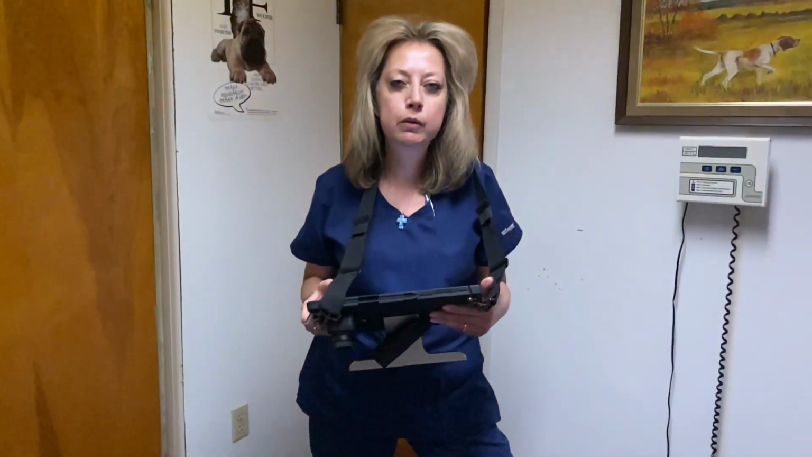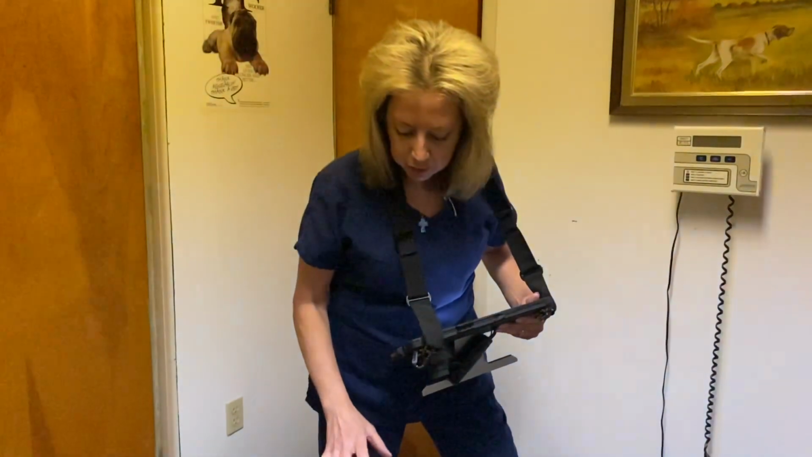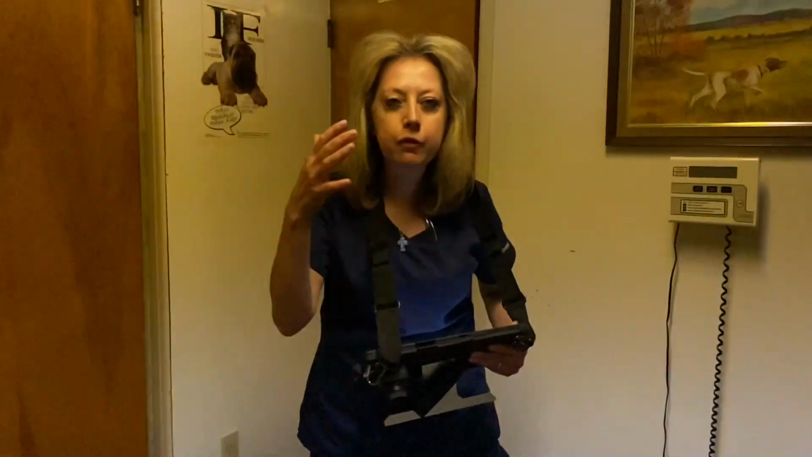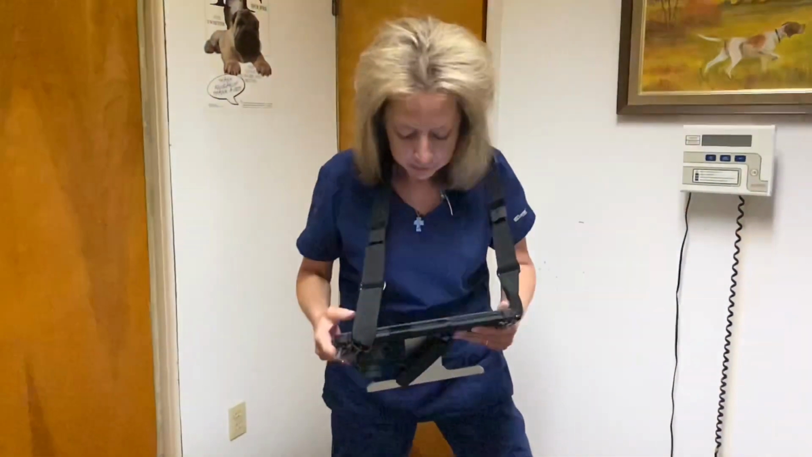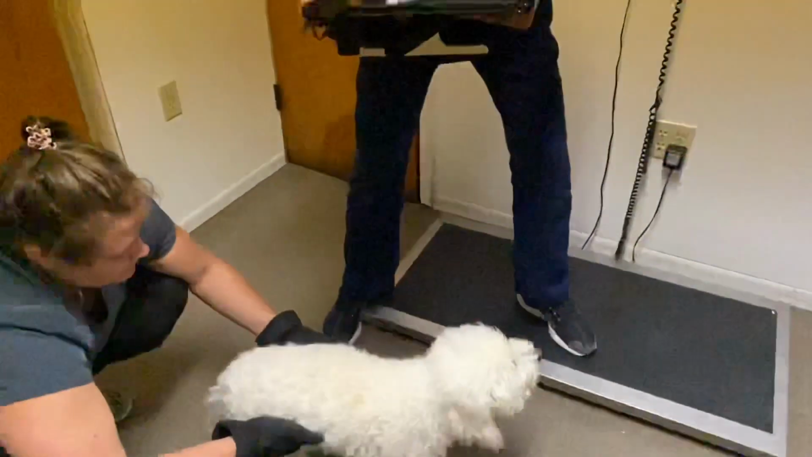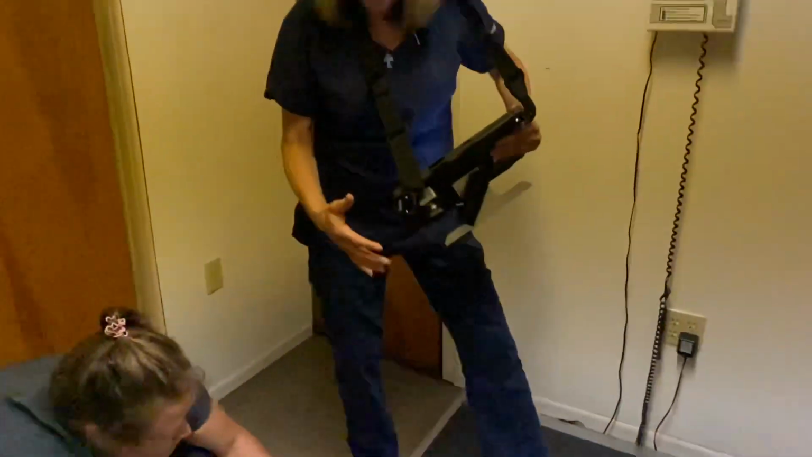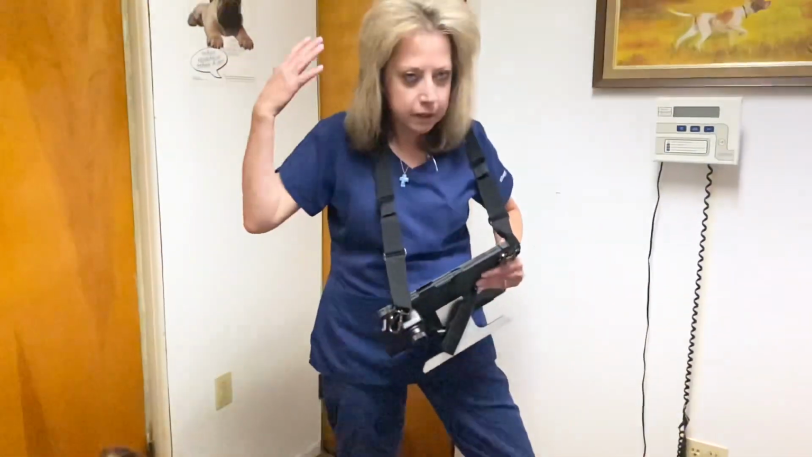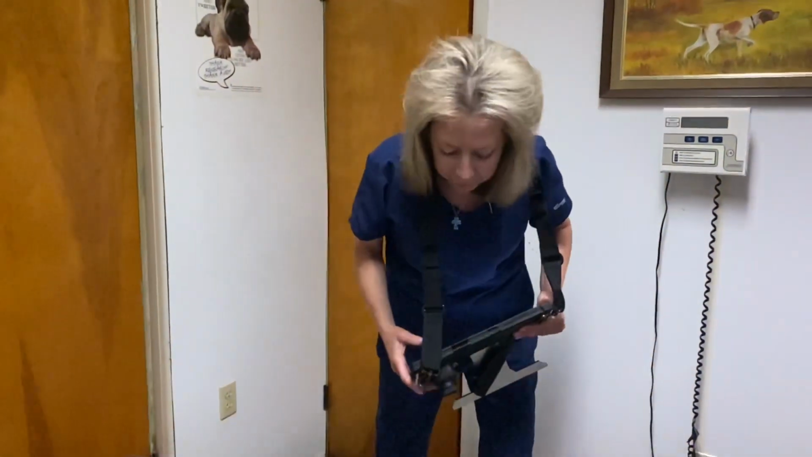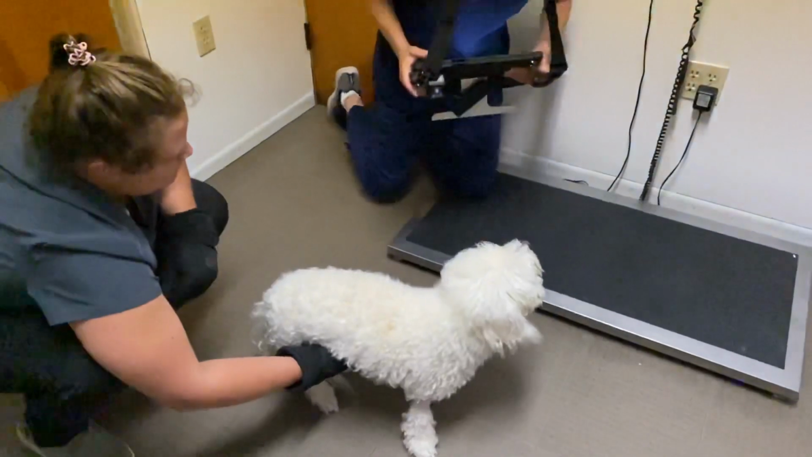This is a thermo digital camera, and it shows us where his injuries are. So it'll light up red wherever it's bothering him, where he has pain, and then I know where to go with the laser to concentrate to help him better. Great. Okay? So just stand still, buddy. And I take a bunch of different angles so that I could see his knees, his legs, his back, wherever it is that he's exhibiting pain. Okay? Because they can't tell us where it hurts.